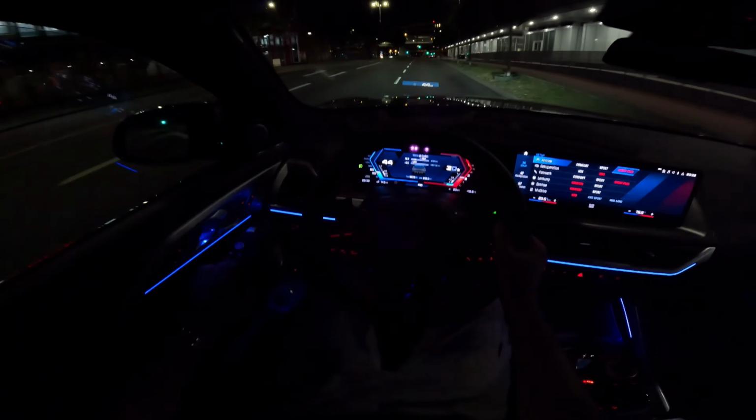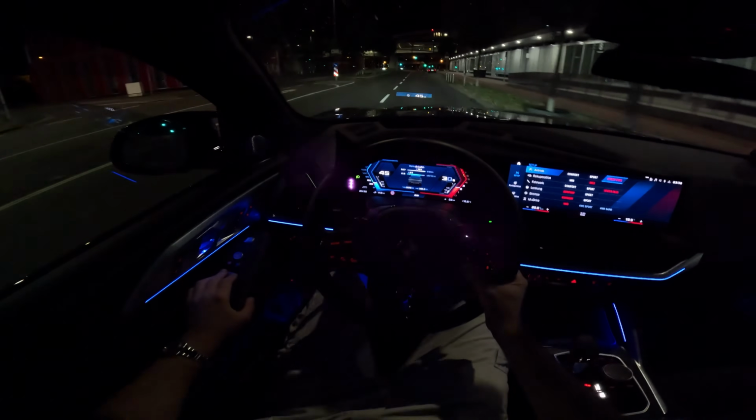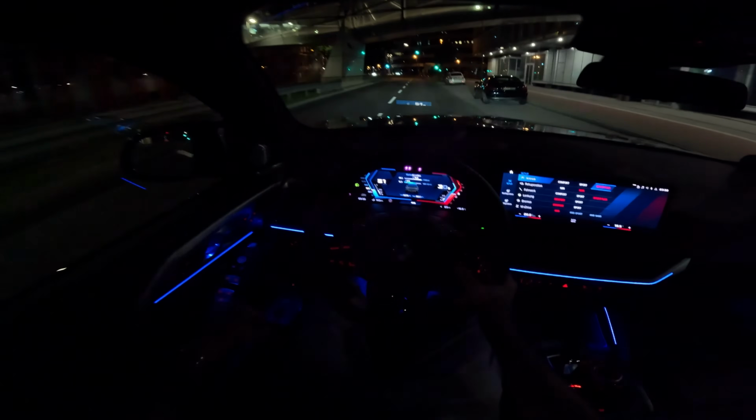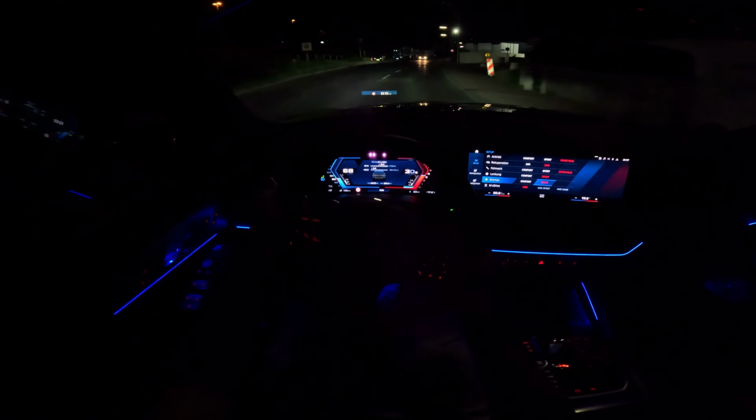Let's open up the window here a little bit. Some little burbles from the back. And as you can see, the XM is also not a slow car. It's really fast and it seriously goes, especially for the weight and for the size this thing has.